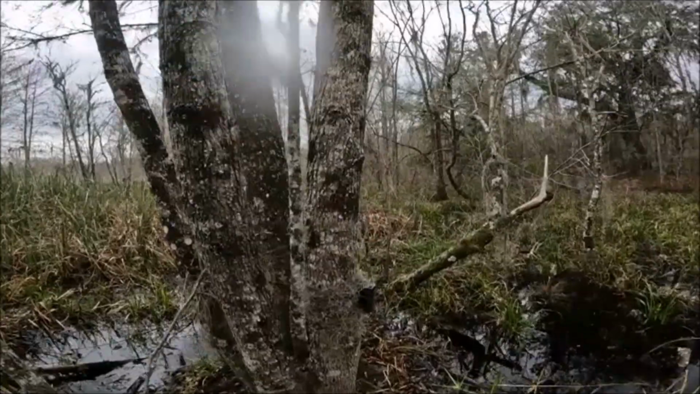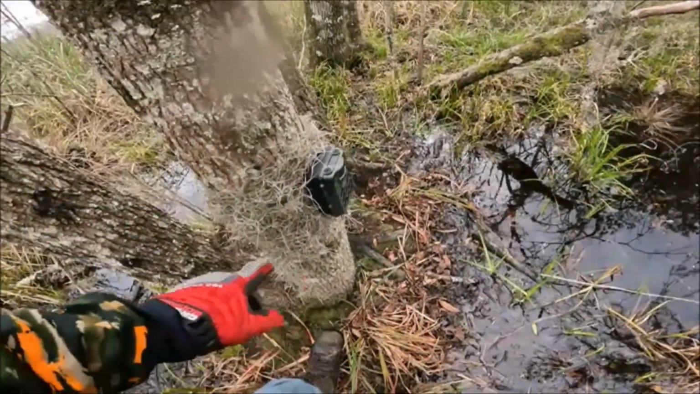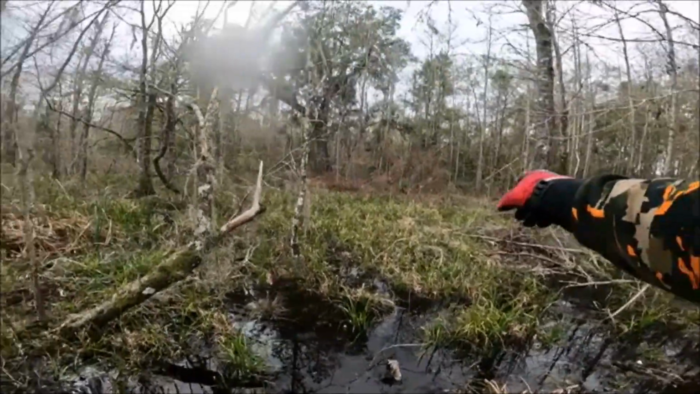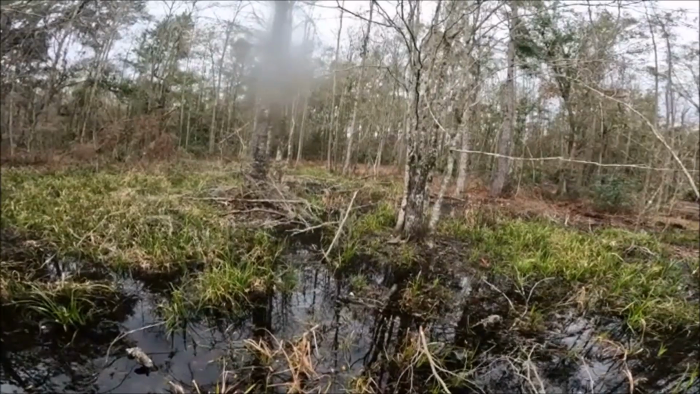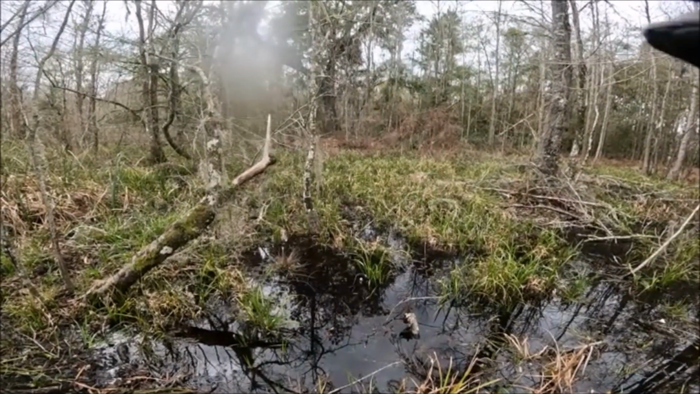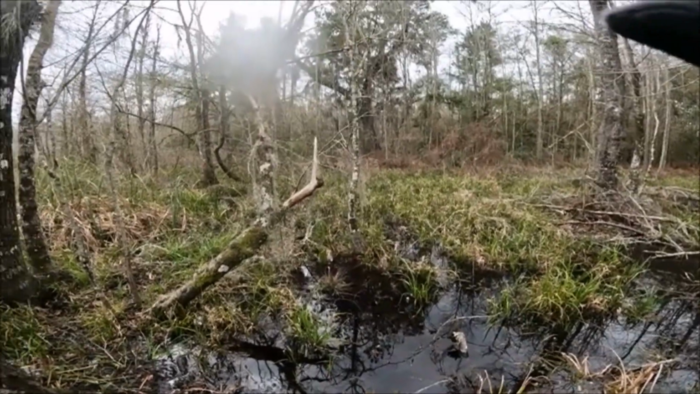Alright. See, I camouflaged this camera with some moss. And you can see the area that the game would be coming through. Be right through here. Yeah, pretty good spot. We're going to check it out. At least I'm hoping it's a good spot. This is one of my new spots. So we're going to check it out.